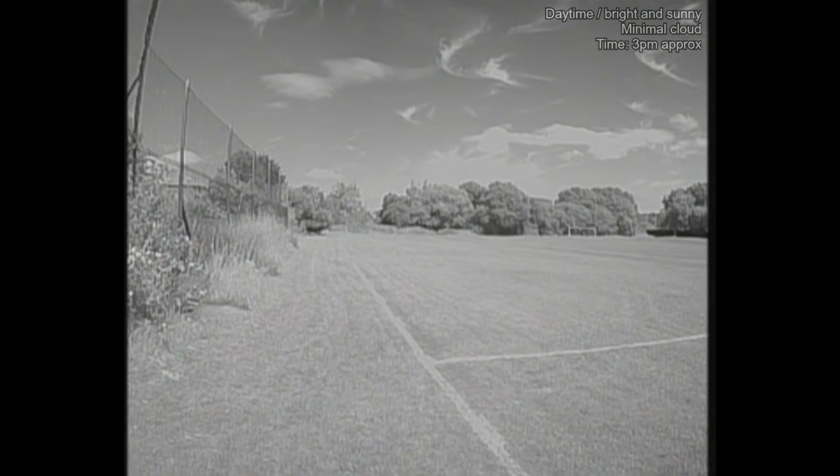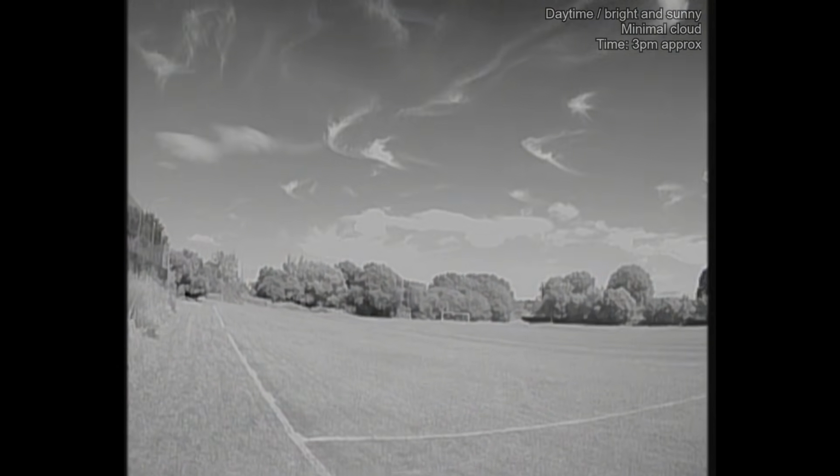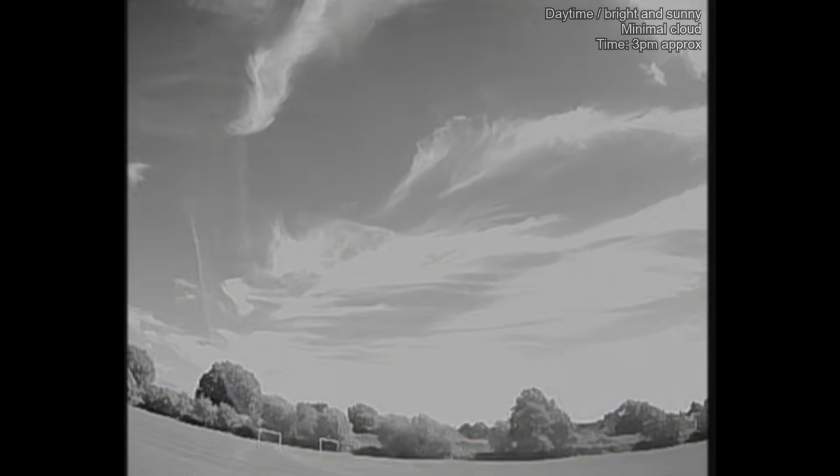And yeah, as you can see, you've got a perfectly usable image. Now, yes, this is a black and white image because this is a black and white camera. It can't do color at all. But if you can forgive that, this is a perfectly usable image and you could fly with it. Admittedly, it's a little bit overexposed, especially if I look in the direction of the sky up towards the sun. It just appears completely white. But that doesn't really matter.